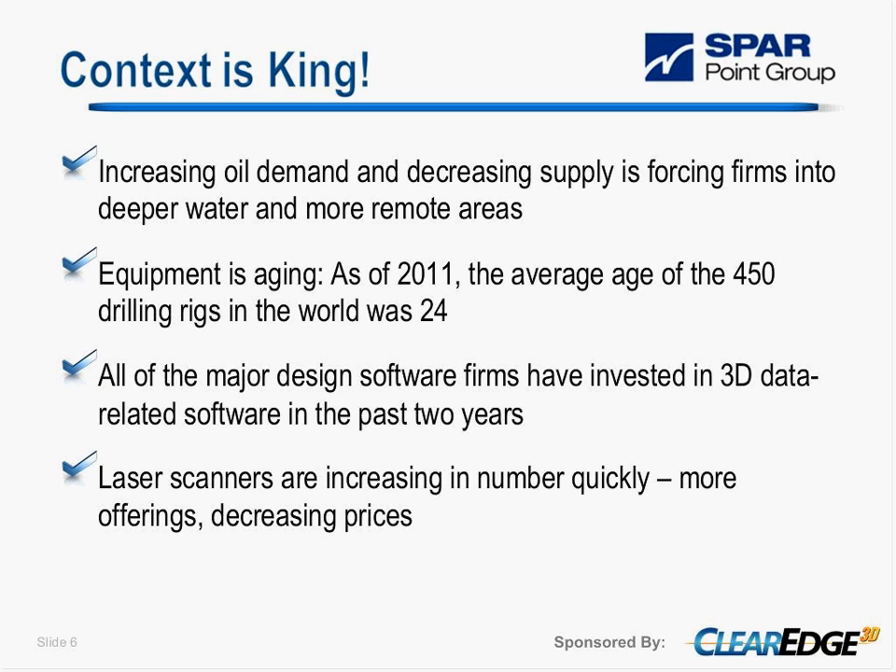And so now we have firms that are drilling in the Arctic Ocean. We have firms that are drilling in much deeper water than they were. These things, the more you get, the more difficult it is to get to the platform, the more time-consuming and costly that is. And it's really something where laser scanning offers a lot of advantages, especially since the equipment is